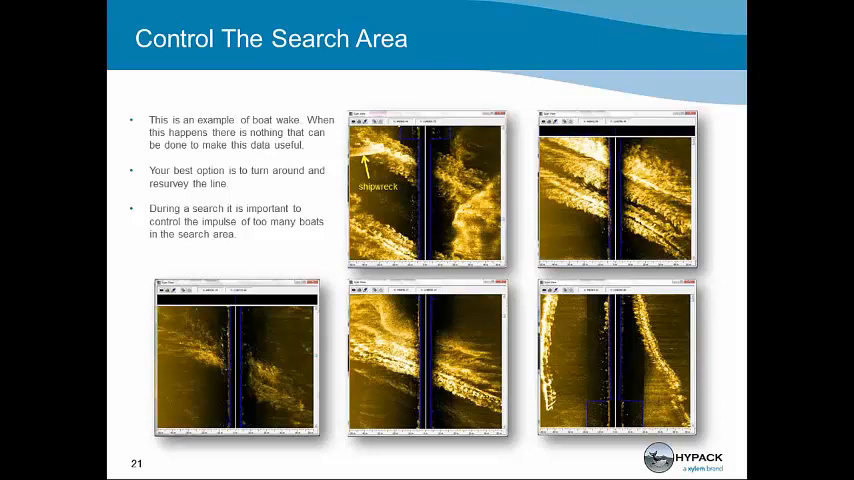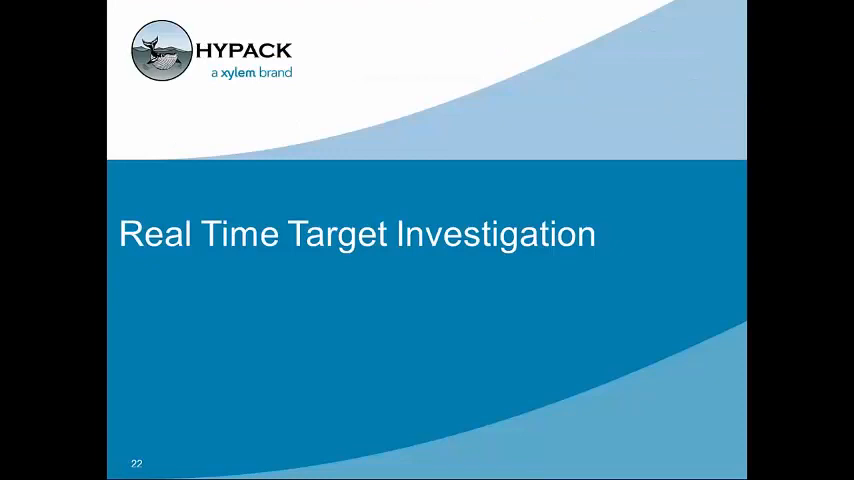One of the things that we recommend is while you're searching, you continue the search. If you find a target of interest, something you want to put a diver on, mark the target, pass the coordinates to a dive team and continue to search, because there's going to be many things on the bottom that look like the target you're looking for but may not be the target. So we're going to discuss real-time target investigation, where we want to continue the search like I just said.